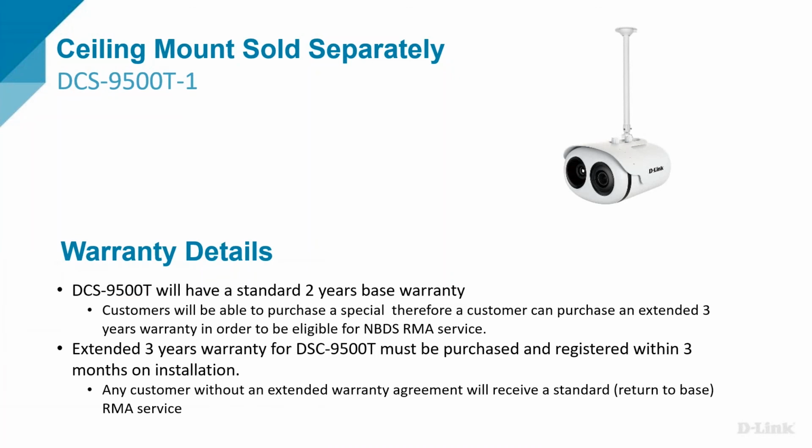Just a couple of bits before we end. On that last installation guide, you saw that you can attach it to the ceiling. A couple of examples that we've had, it's either been mounted to the floor stand or the wall mount that's included in the box. But you can get this ceiling mount separately if that's easier for you.